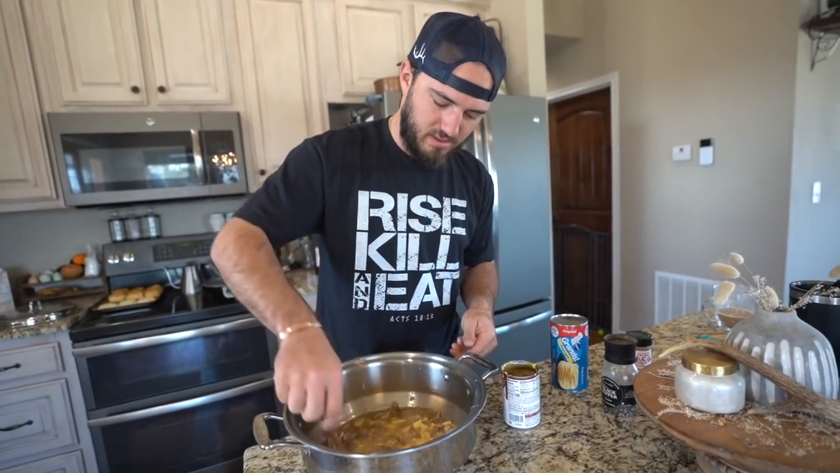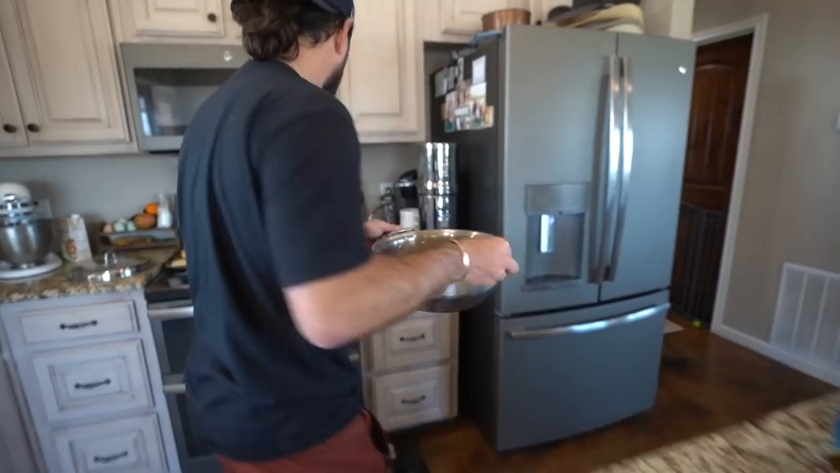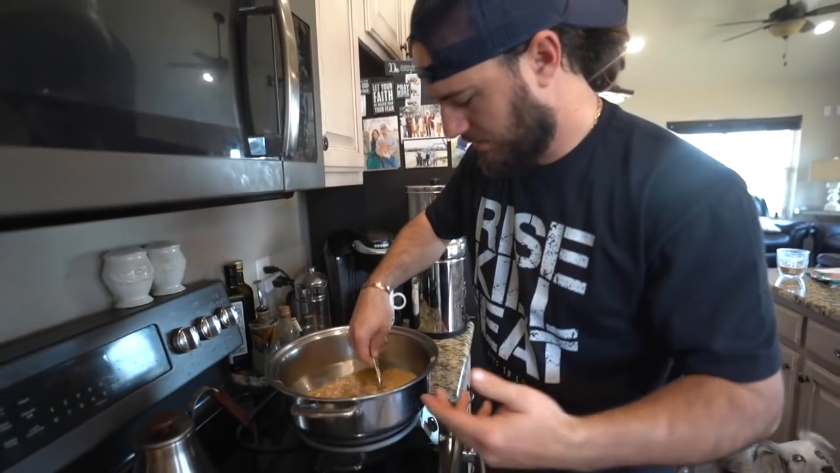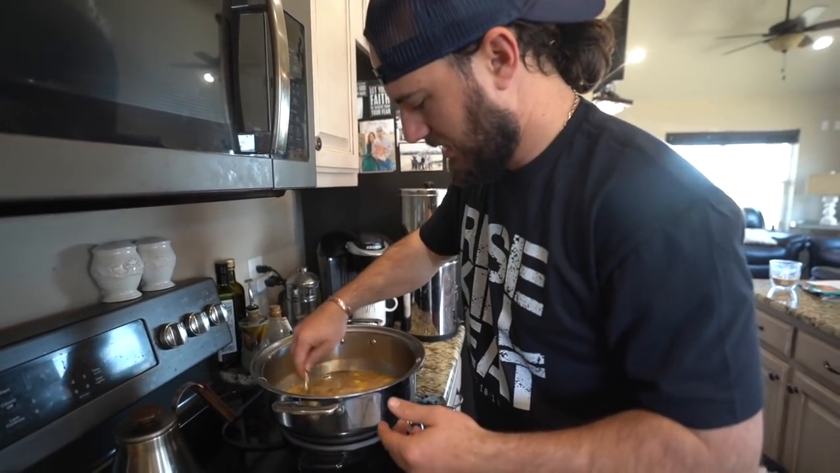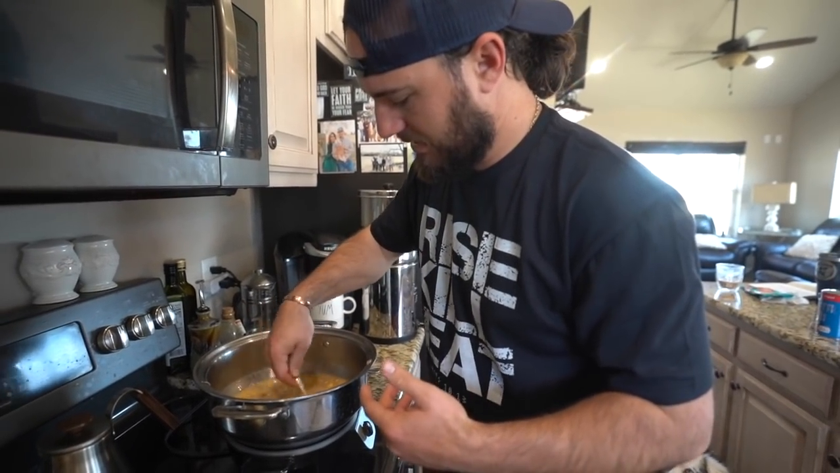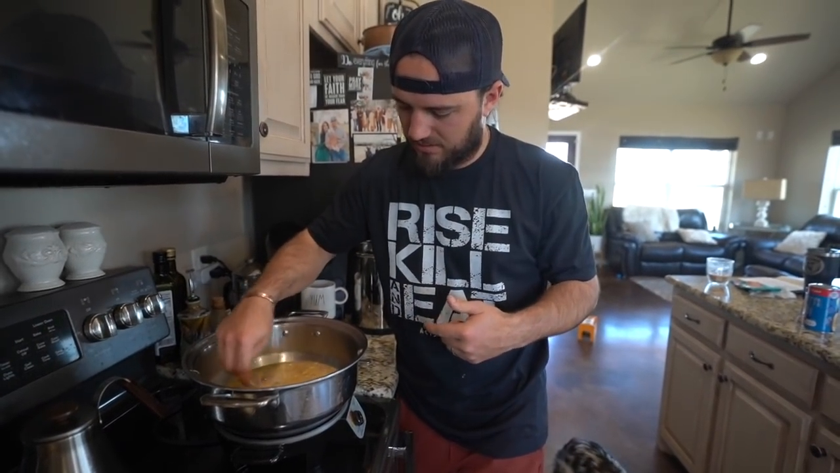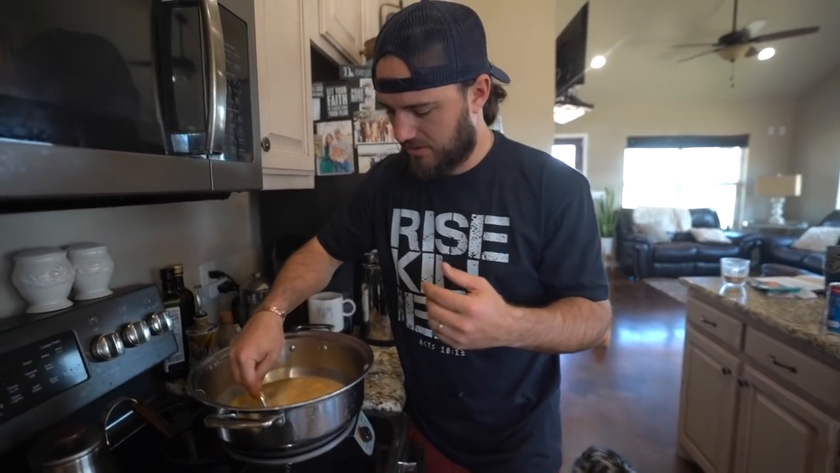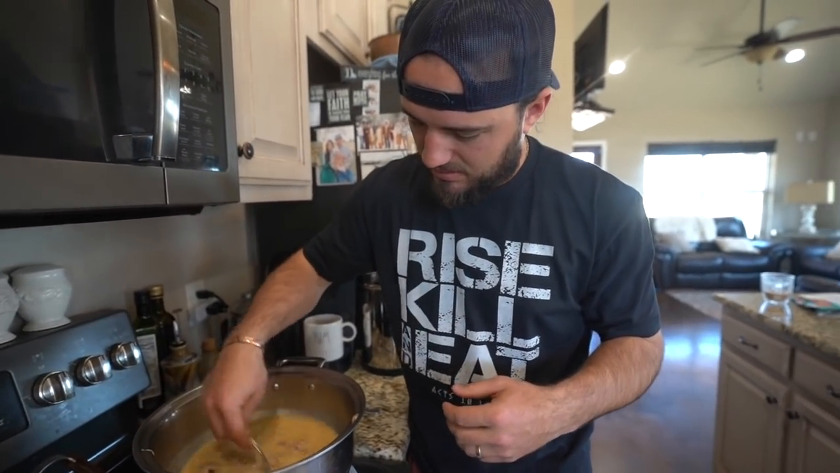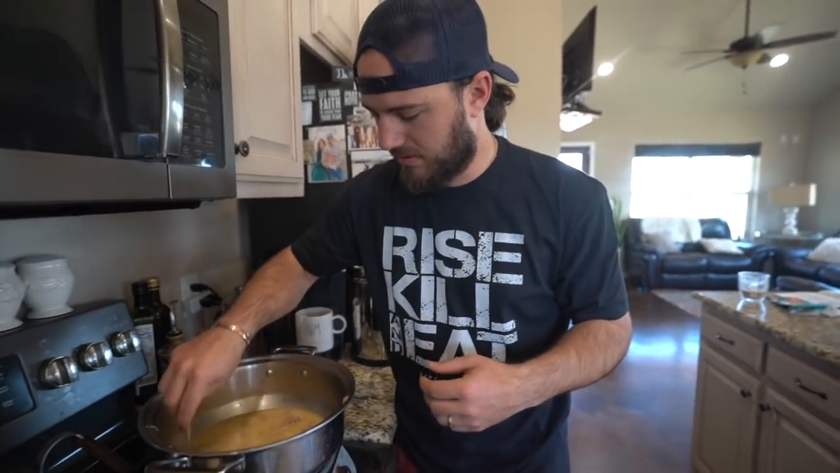We're gonna put it back on our hot plate, let it heat back up, and you can bring it to a boil, you don't have to, but you want it hot enough to where your biscuits will cook. Once this gets all mixed in nice and good, that rabbit is just gonna keep shredding whenever you mix this, so it'll make it just like strands of meat in there. So we'll let this cook down a little bit, and then we'll start cutting our biscuits up for dumplings.